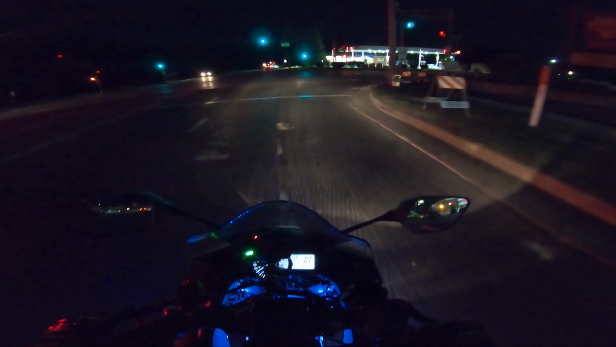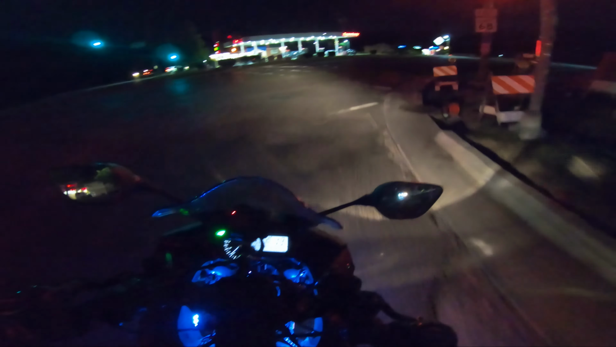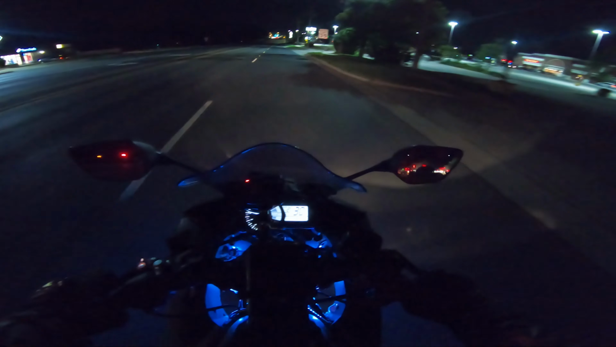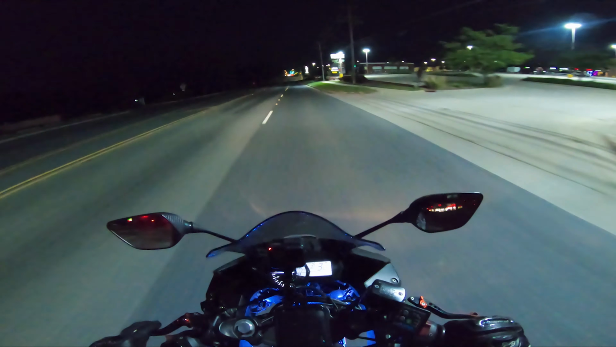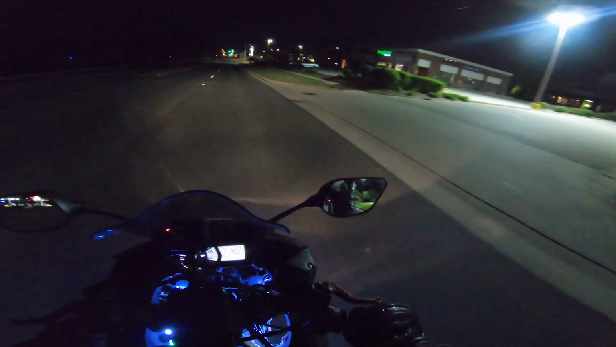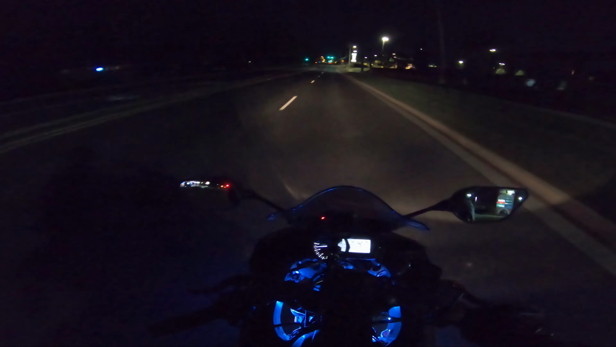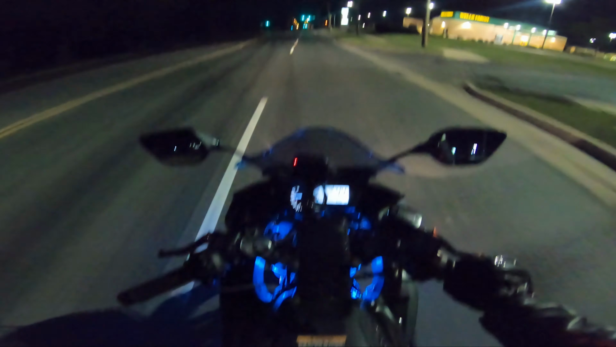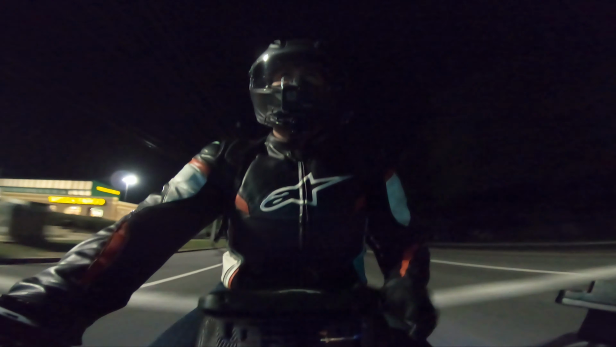Oh, really bumpy. Already, the road is better. And I think, yeah, this road should be at least lit up a little bit more. You should be able to see me, hopefully. And at the same time, it shouldn't be that bumpy.